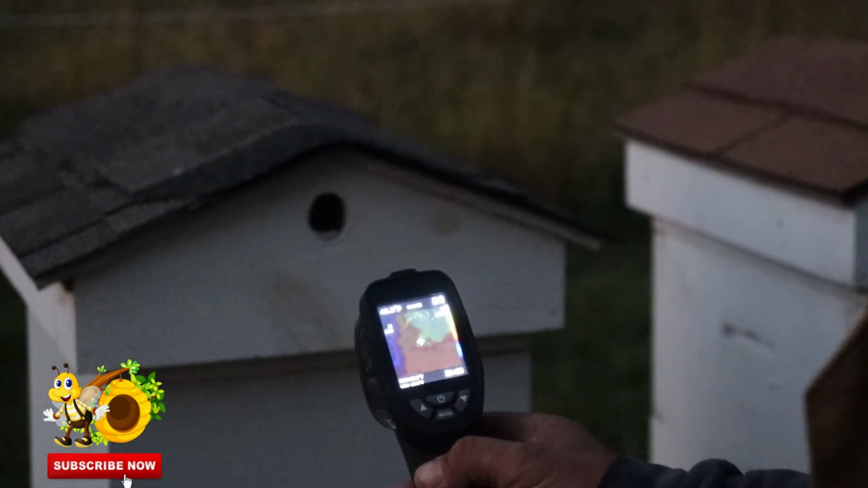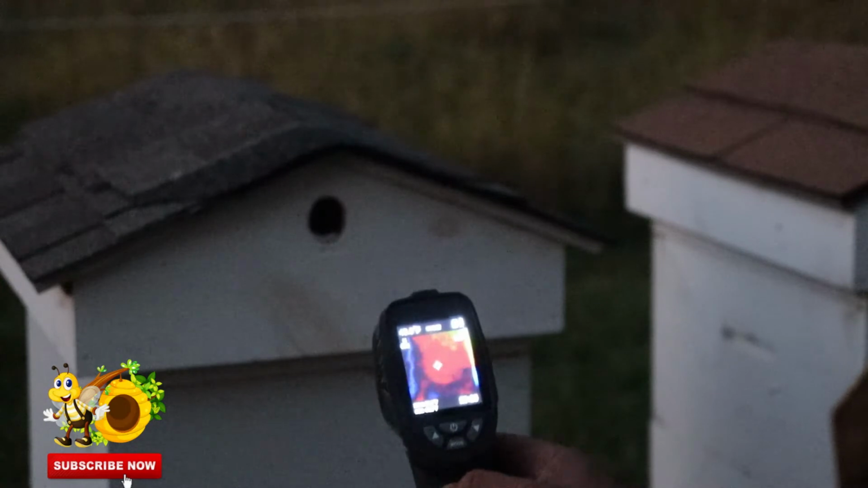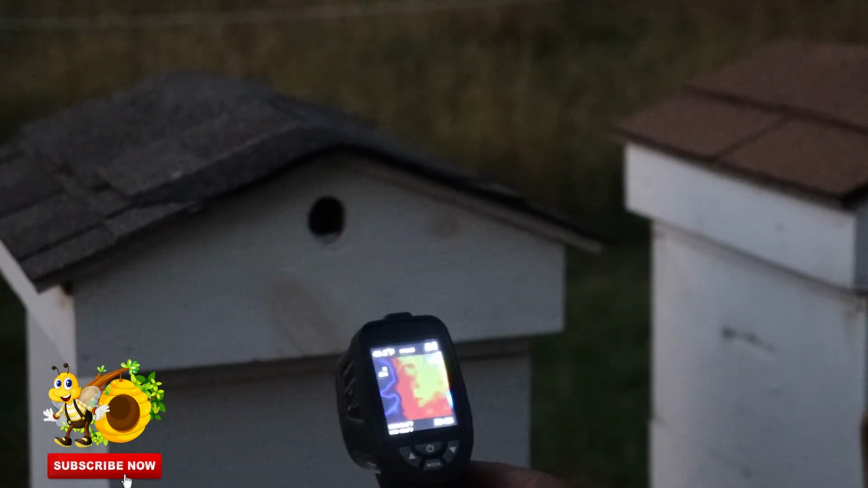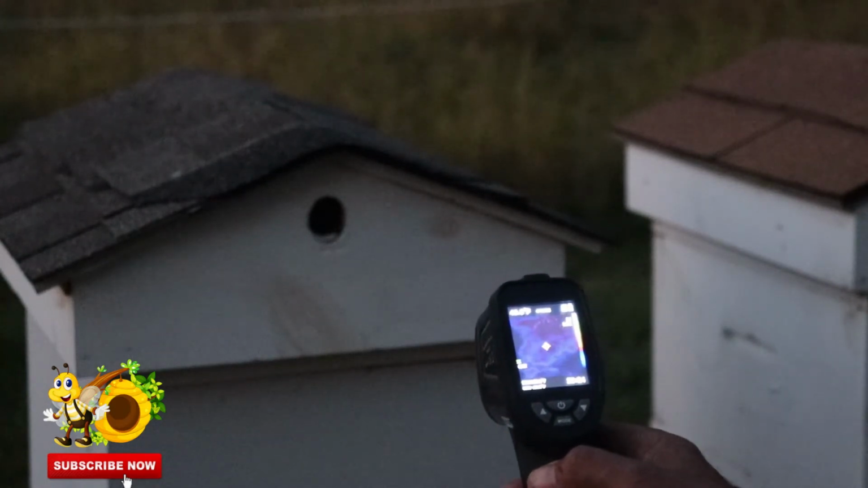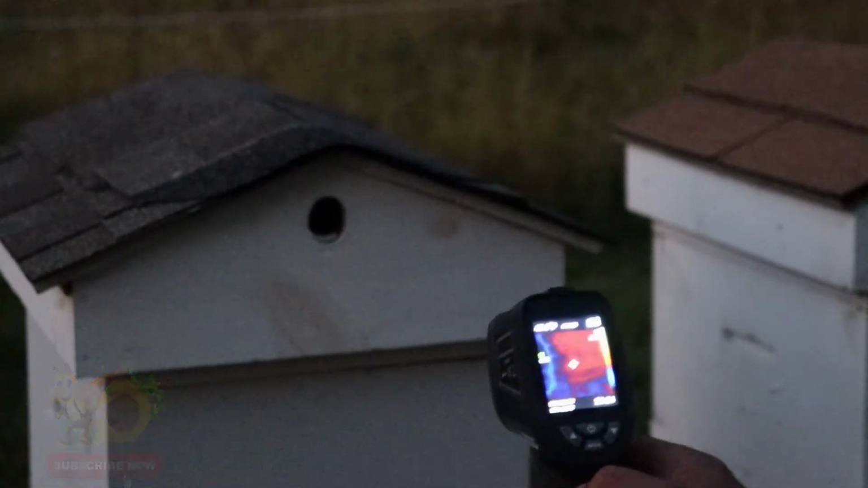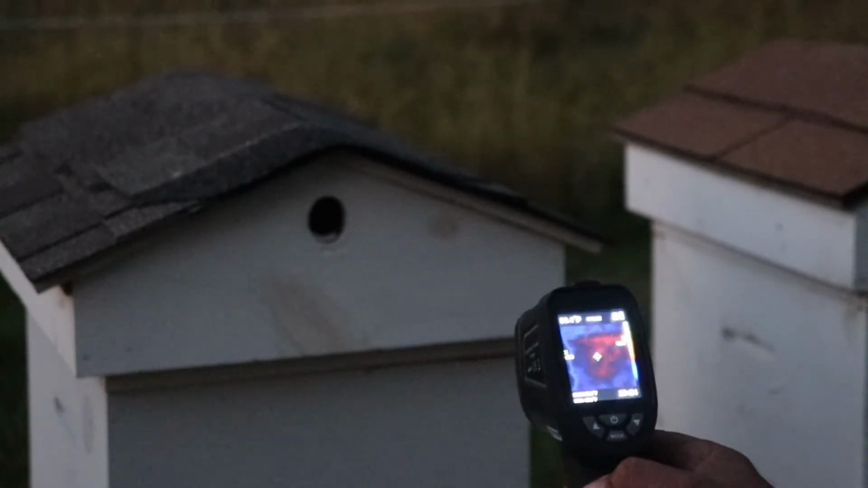See all that? See all that yellow? These hives are really, really big. Hopefully you can see this on the camera. I'll find out when I go to watch this. I'm just going to leave it right here. It's kind of sensitive to where you have to aim it. There, I pointed just like that. See all that red and yellow? That's all the bees and that's all the cluster.